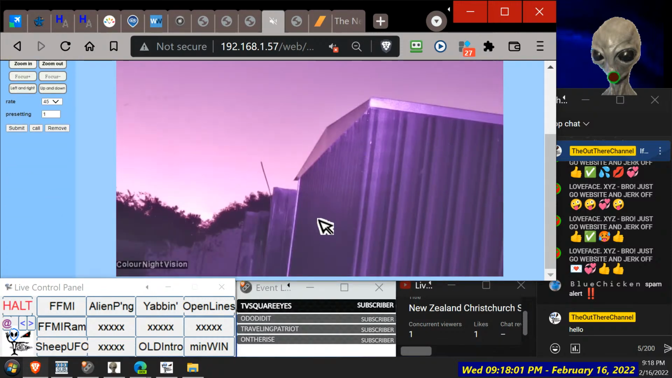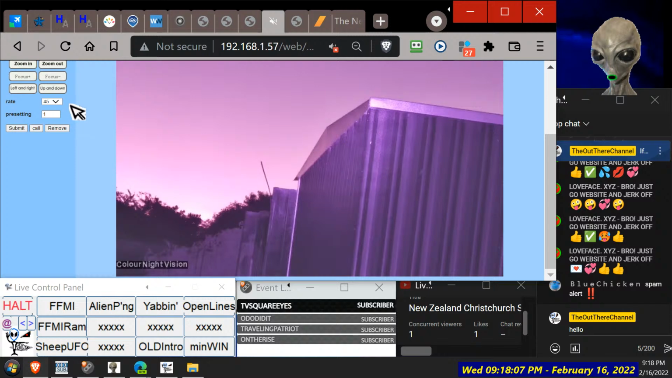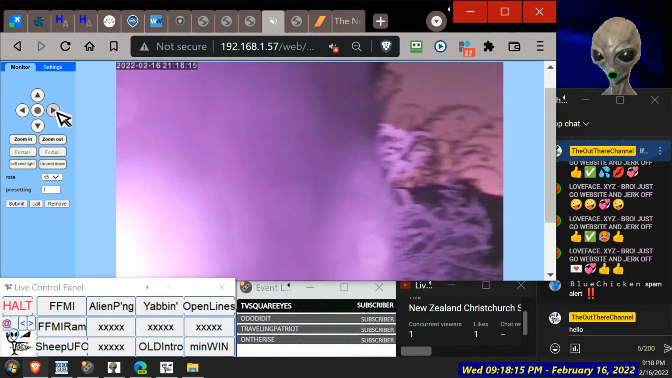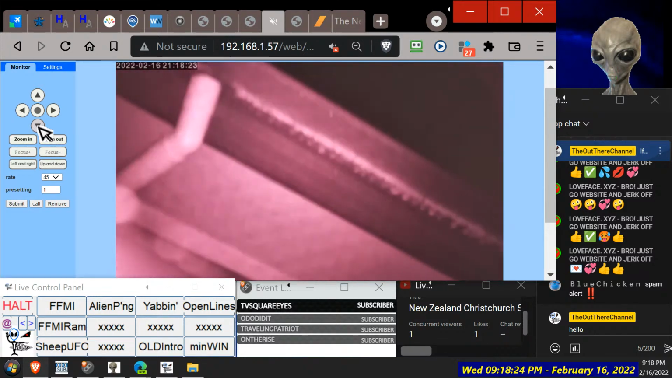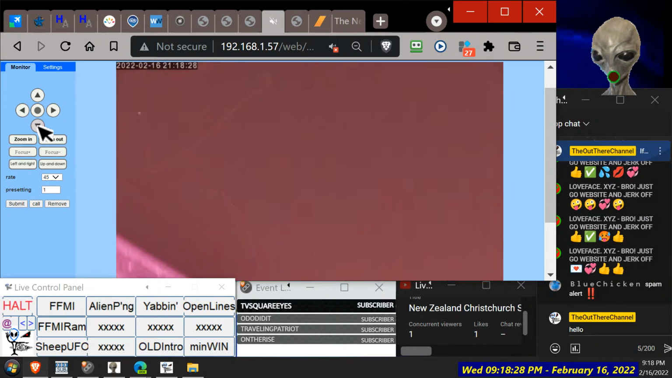So much for colour night vision, but it is, you know, Chinese. That's better than nothing. That's an interesting one. Wrong direction. You need to go up. Top of the house. Here we go. All these bugs are going.